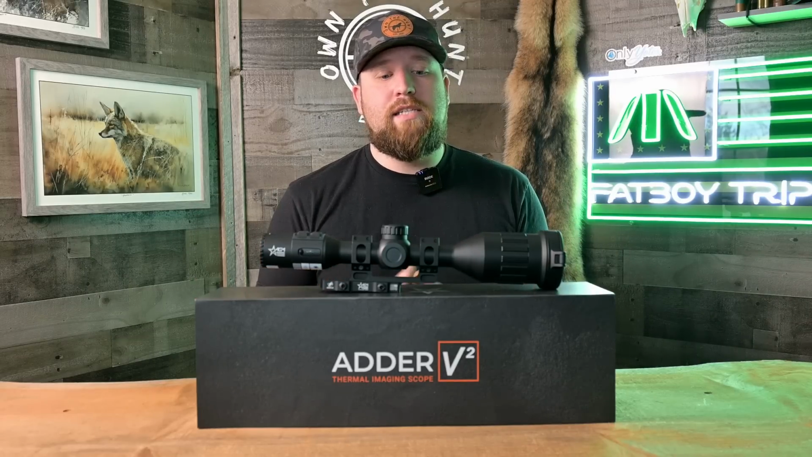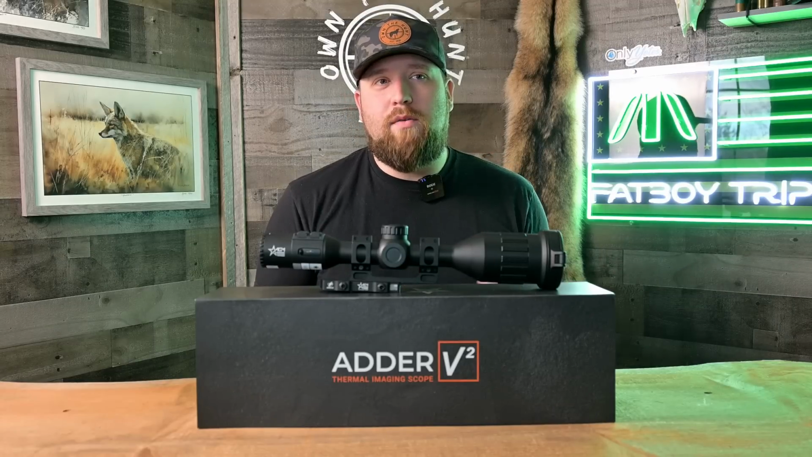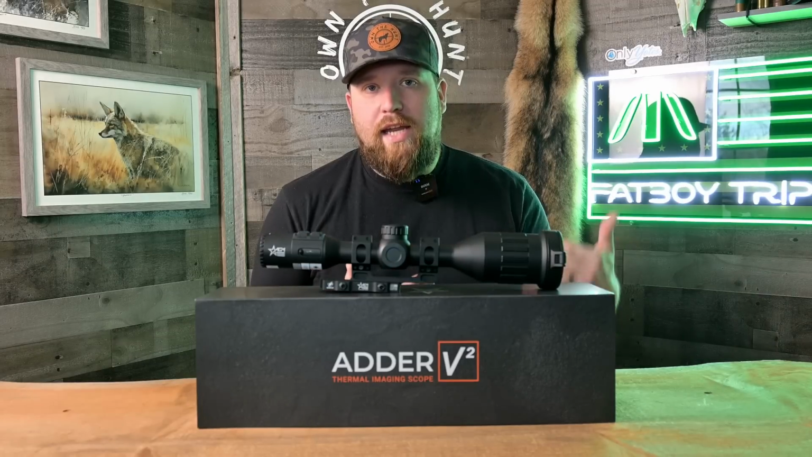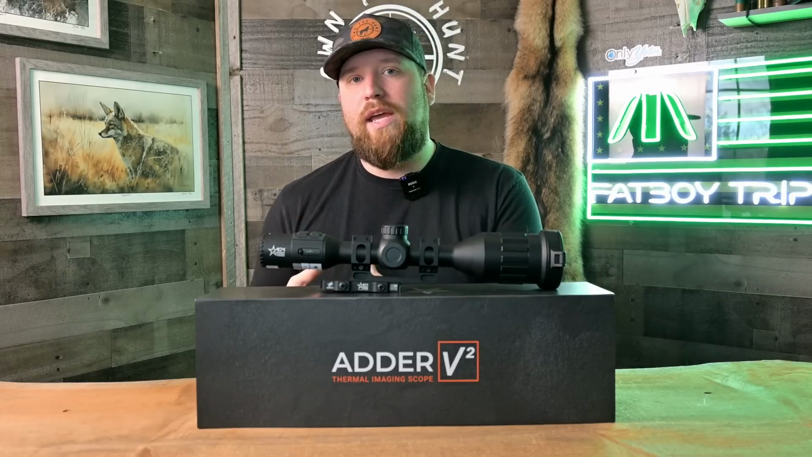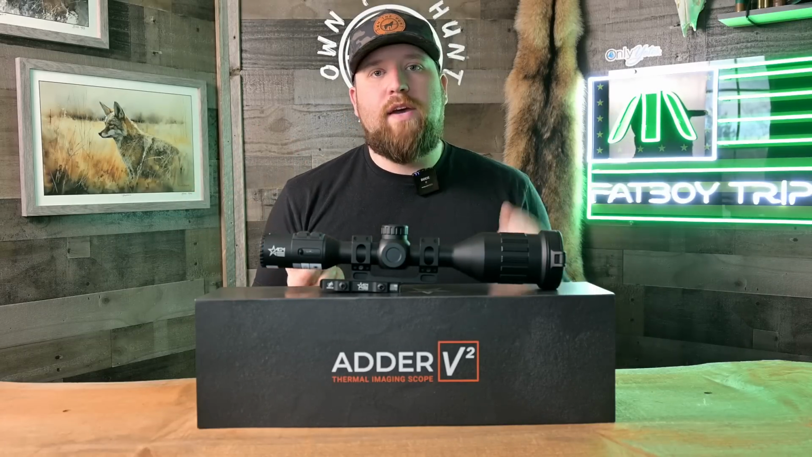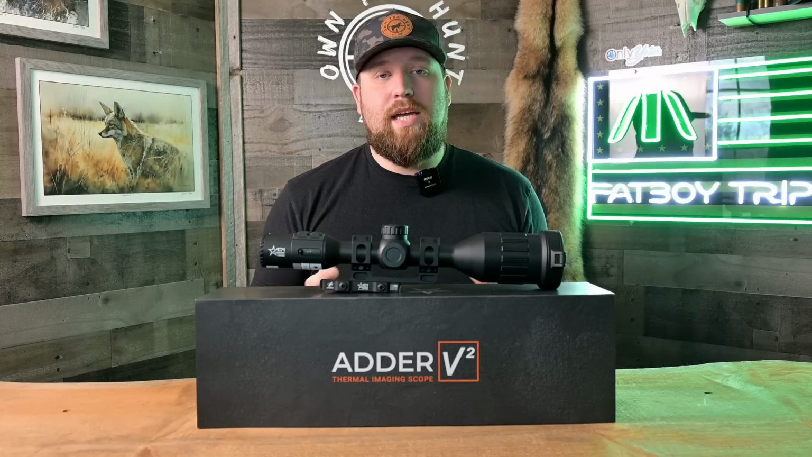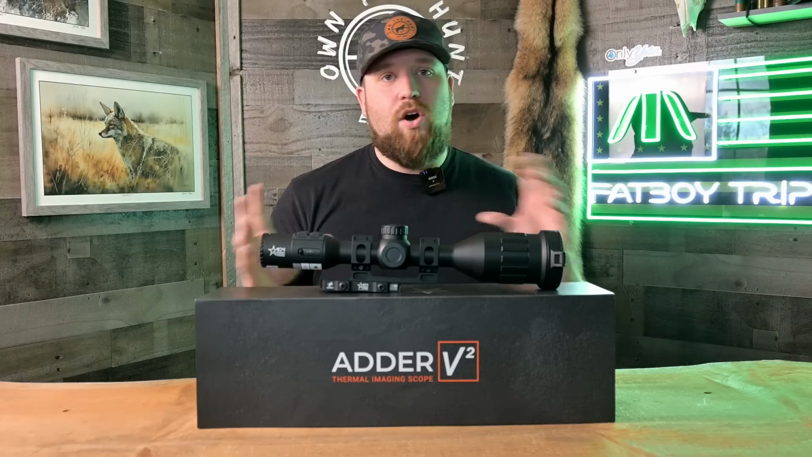It's very, very nice. One thing I think is really cool about this scope that I think a lot of people aren't really mentioning is that you effectively have a 1280 2.5x scope and a 640 5x scope. You have literally both. You have 2.5x 1280, 5x 640, and that's awesome. It's kind of the best of all worlds. I do believe it's kind of a fits-all scope.